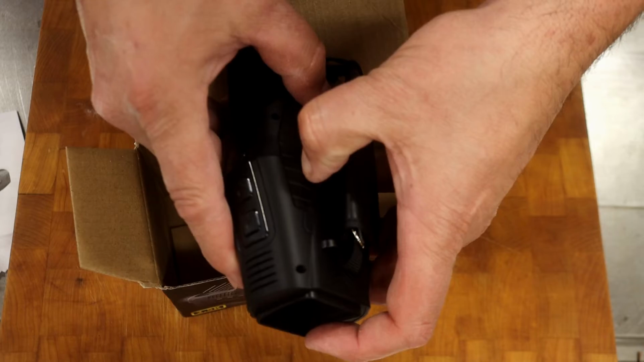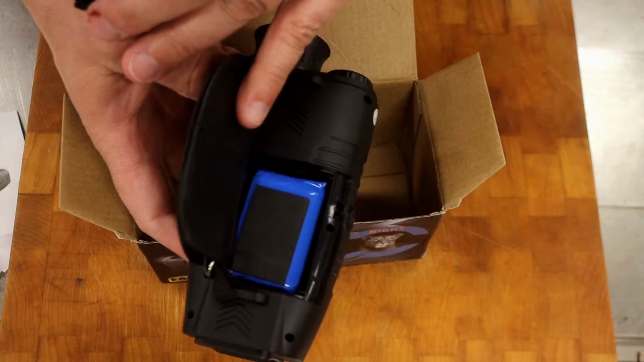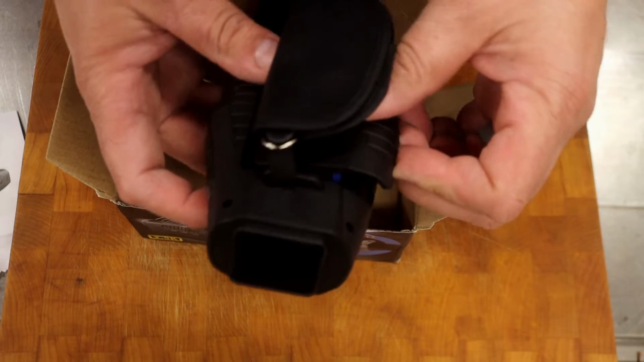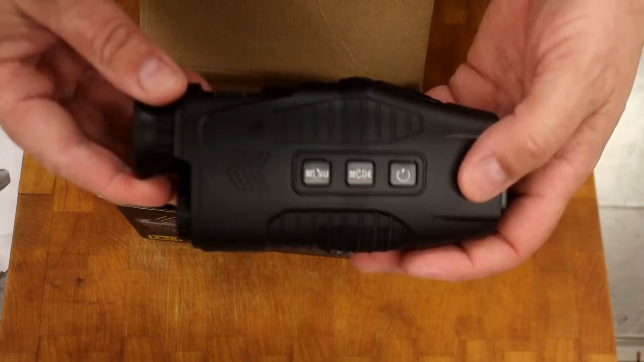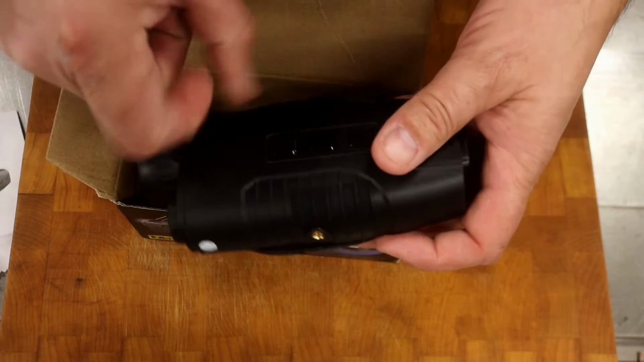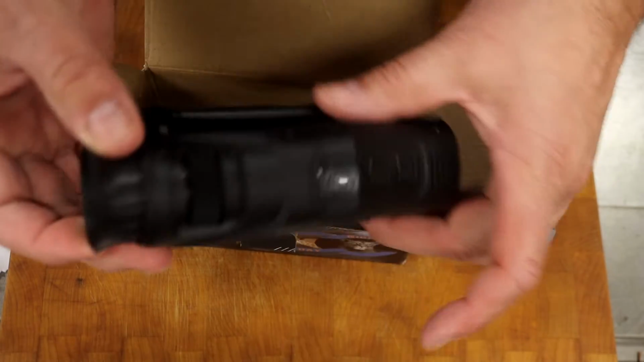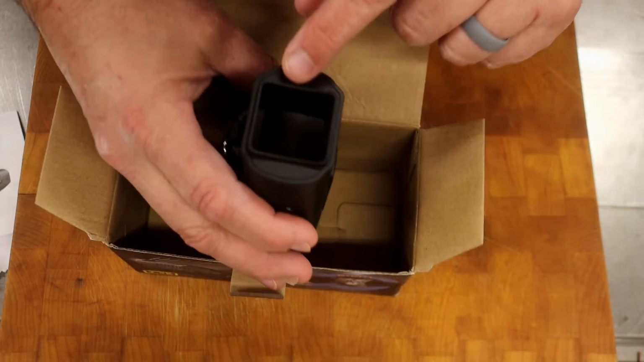Let's see what kind of batteries it takes. It's a rechargeable battery, so that cord also recharges these. I'm going to have to see how long the battery lasts too. It feels real cheap and plasticky, but I guess it doesn't matter how it feels, it's how it works. It's got a little screen back here.